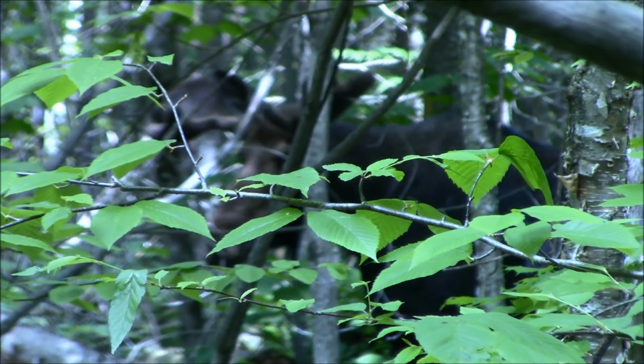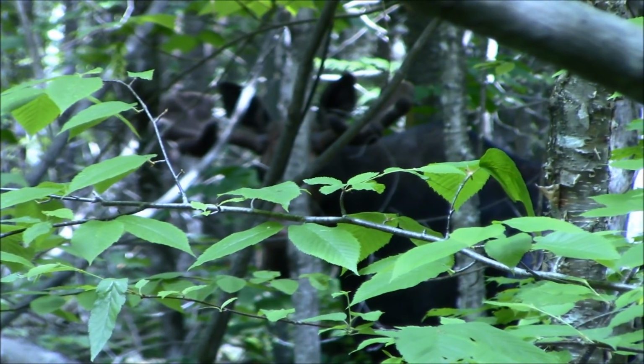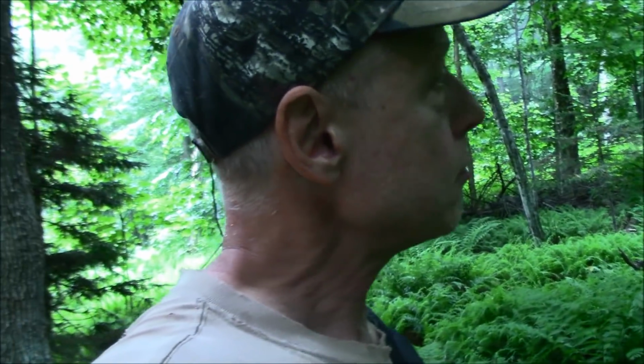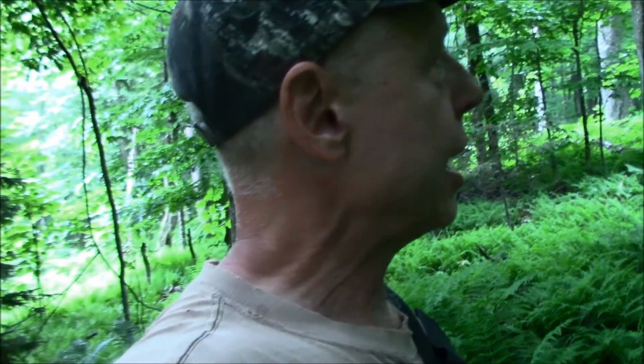Look at that. He's got a pretty good rack already. This is the middle of June, right? He's got a few more months to grow that rack, and it's going to grow like crazy. That's a nice bull right there. But I can't see what's laying on the ground in front of him or what the other one is. I often see 3 bulls together. We always have, and maybe that's even the trio again.